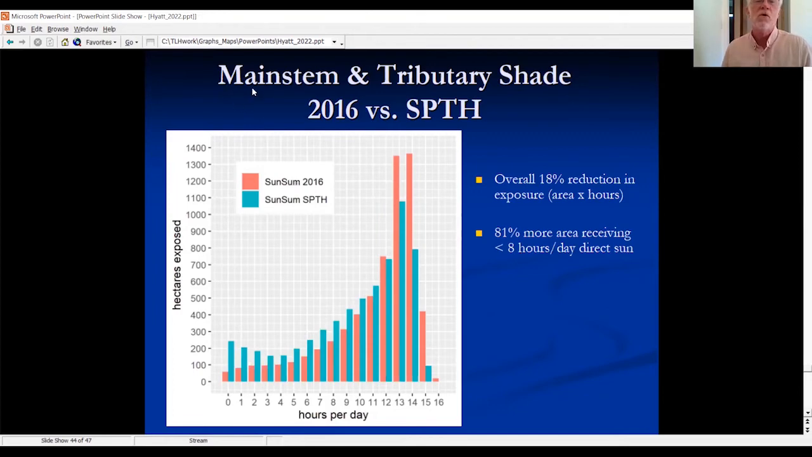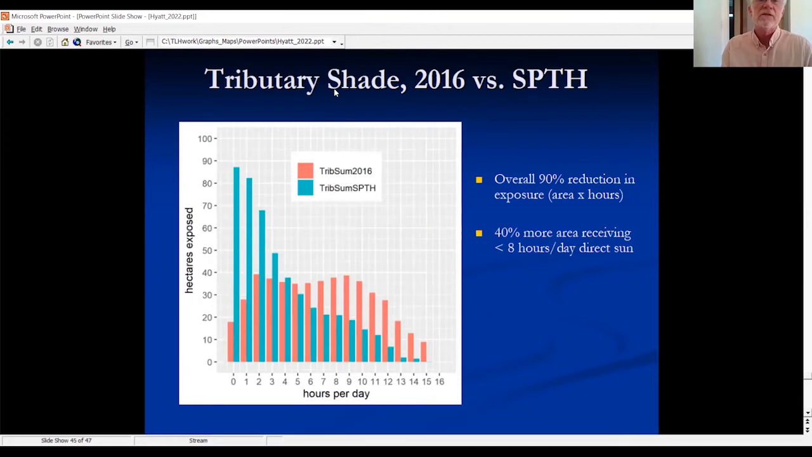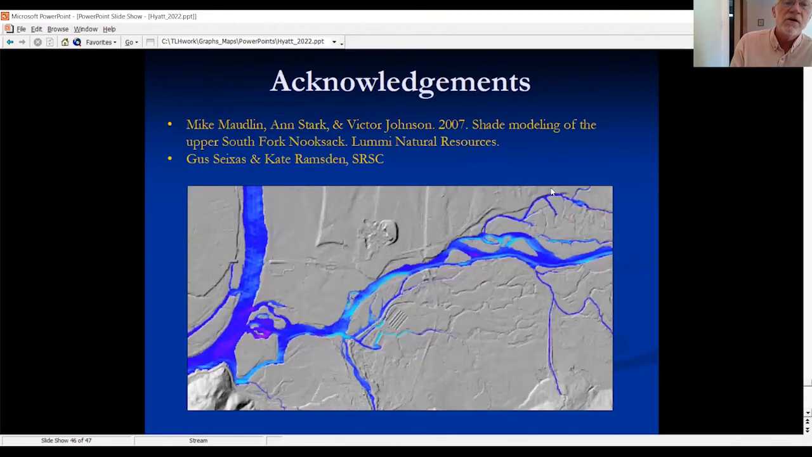Now, this is for the whole study area, non-federal lands in the Skagit and Samish. When you limit that to just the tributaries, you see a very different pattern but a much greater effect, as more areas go from more hours to bigger areas with far fewer hours, the 0, 1, 2, 3 hours per day, quite shady. Overall, a 90% reduction in the major tributaries. So I'm hoping those results are helpful for folks.